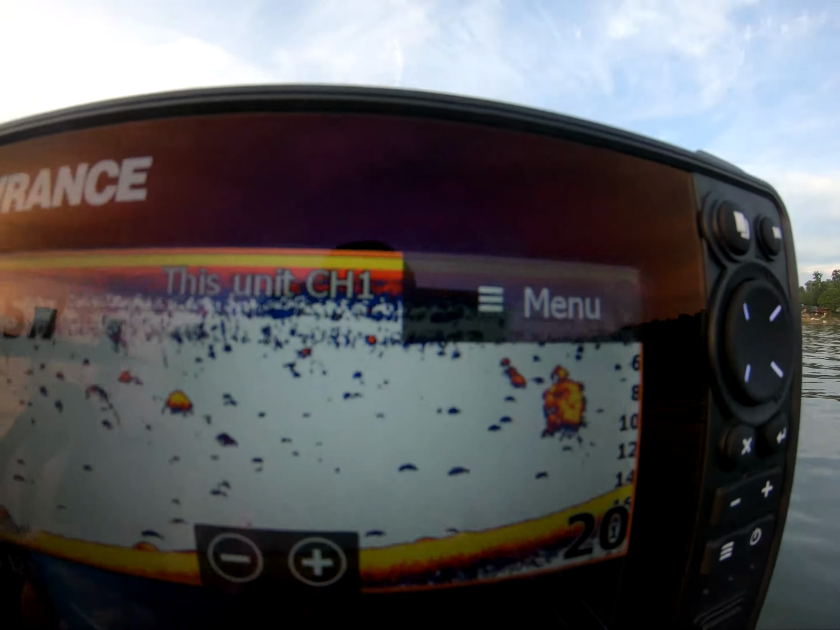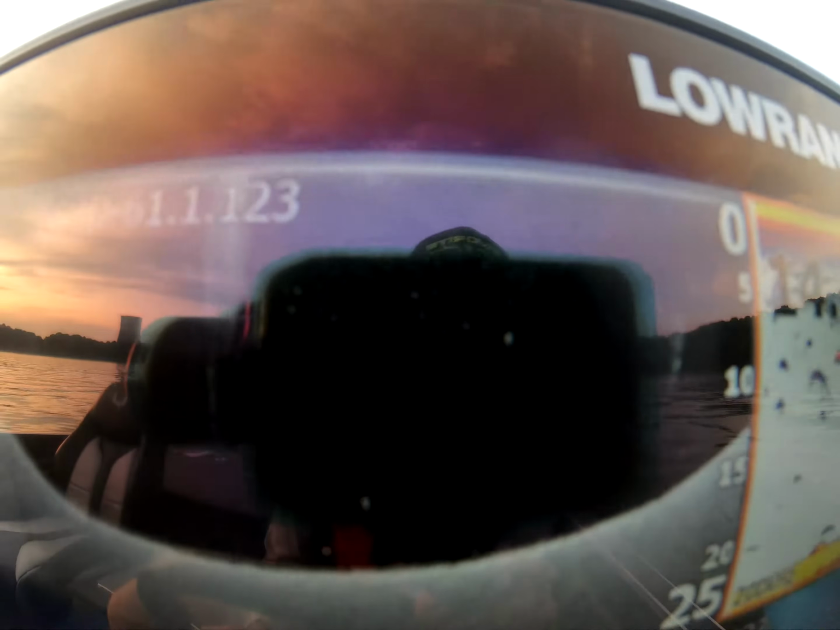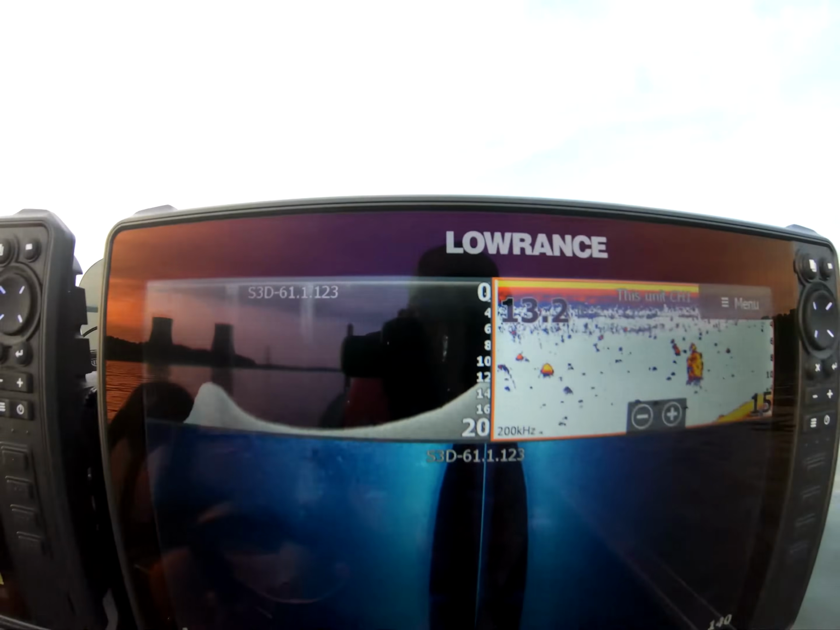There's a nice school of bait. See the bait? See it on the down scan right there.